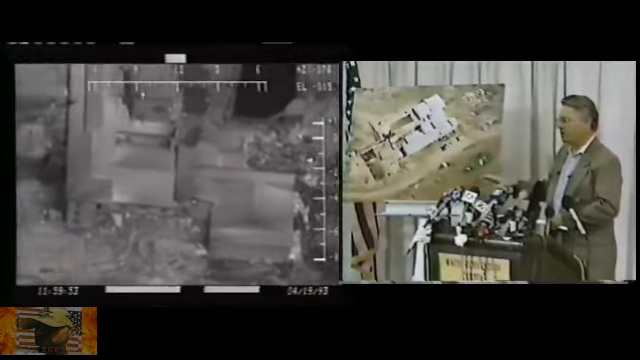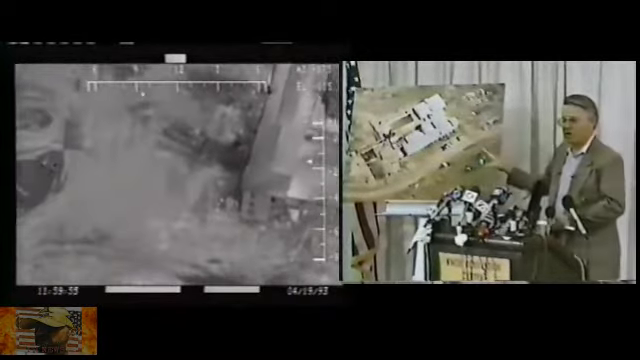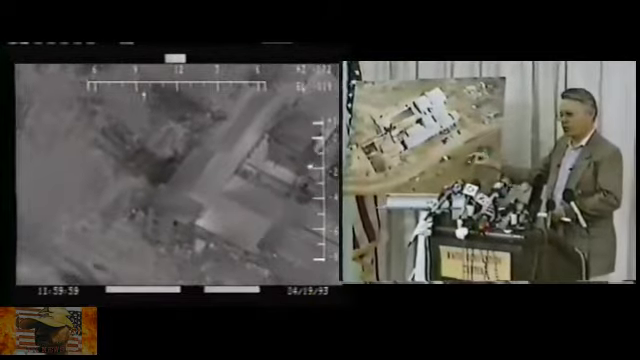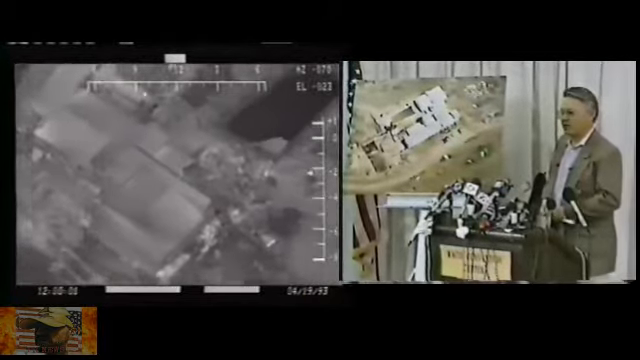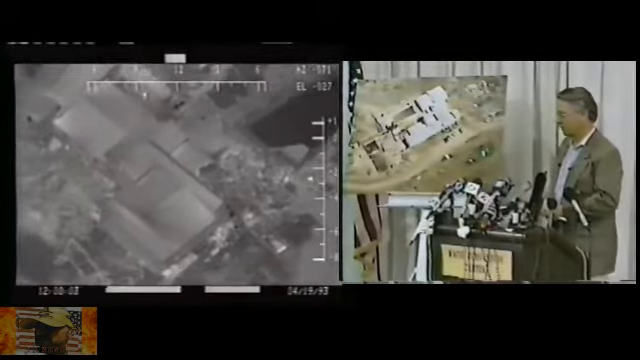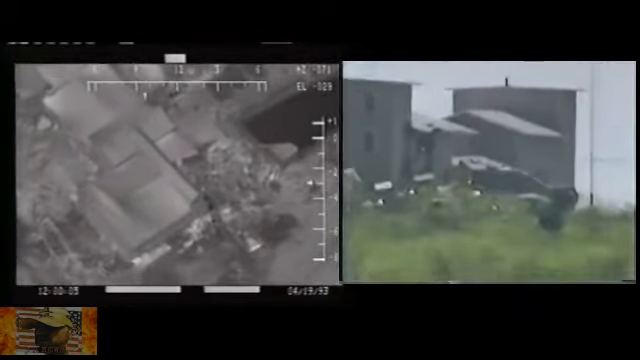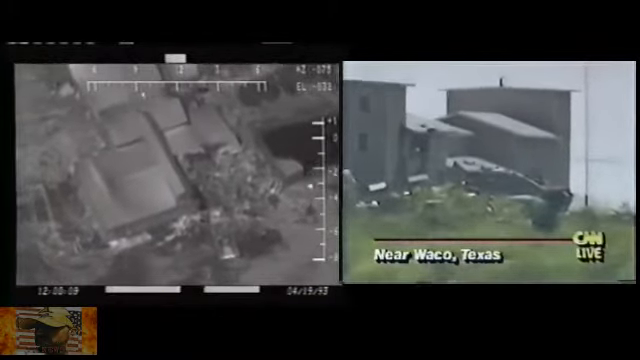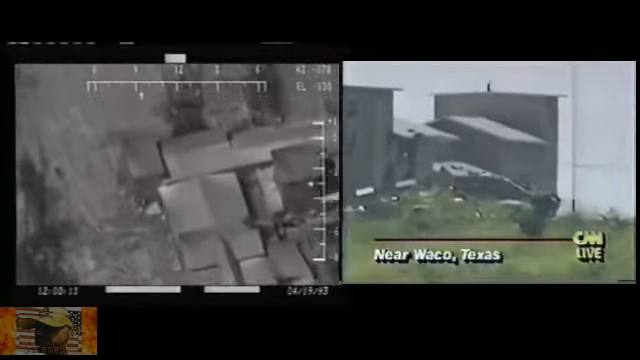So again, we're not anticipating they're all going to flow out at any second right now, but we will continue to apply the pressure. We will try to make their living environment as uncomfortable as possible. And so the FBI says it plans to continue the tactic of putting vehicles in the building and putting tear gas inside. Reed?